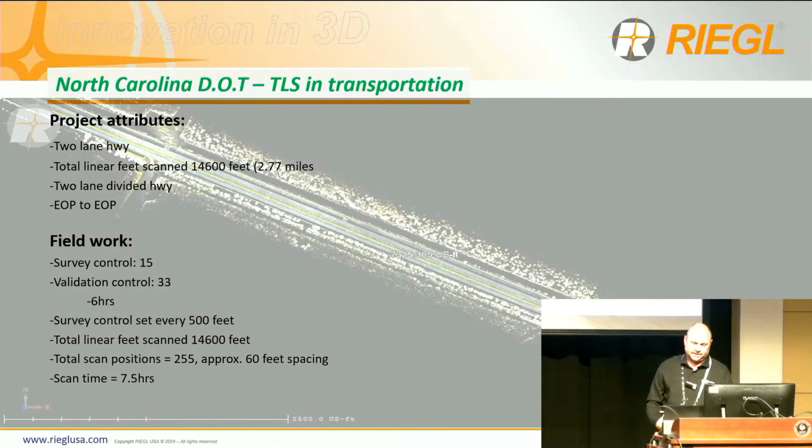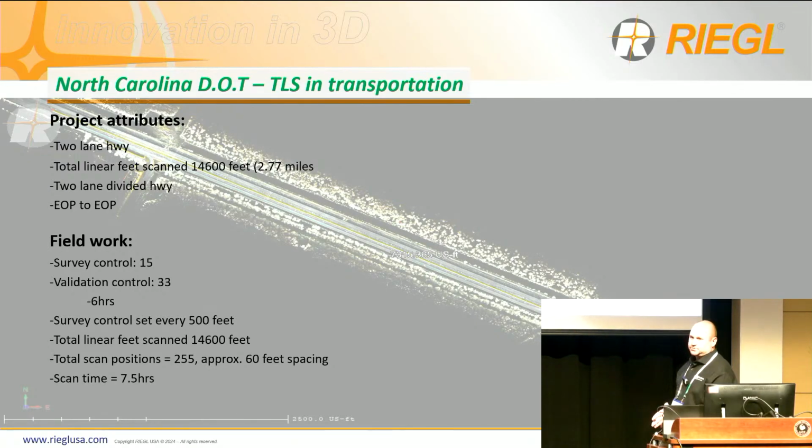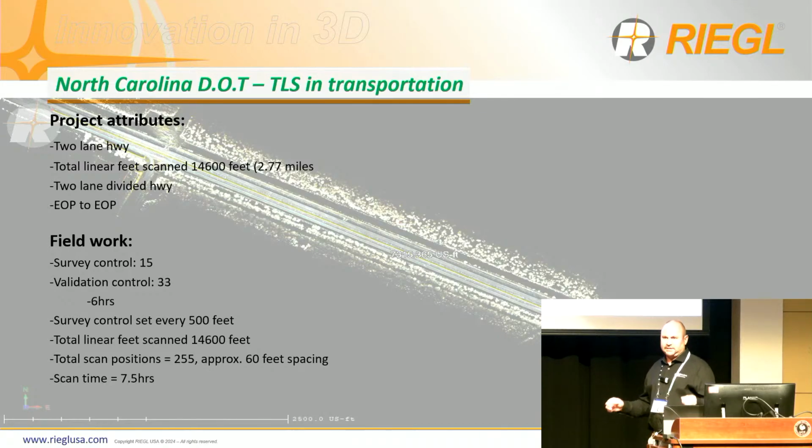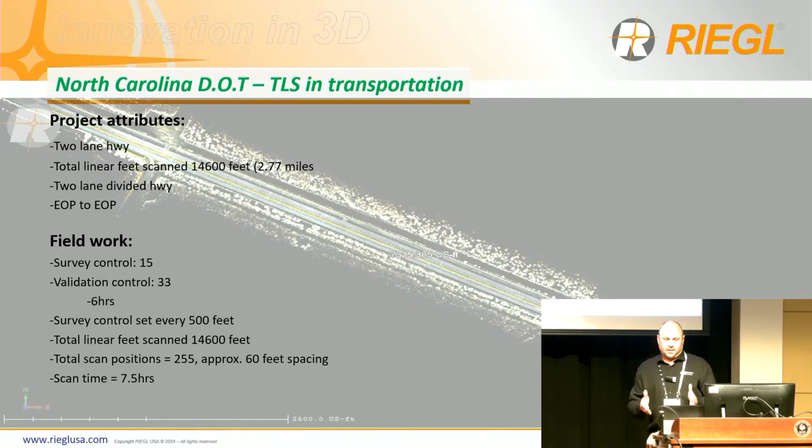All right, the next project is also from the North Carolina Department of Transportation. We utilized the grass median on this project, and the reason we did that is because the original control was run down the grass median. If you have original control, we always tie into the original control with the scanner. But if the points are, let's say, 800 feet apart, then we need to drop one of our controls at 400 feet. So we had 15 control points on this project.